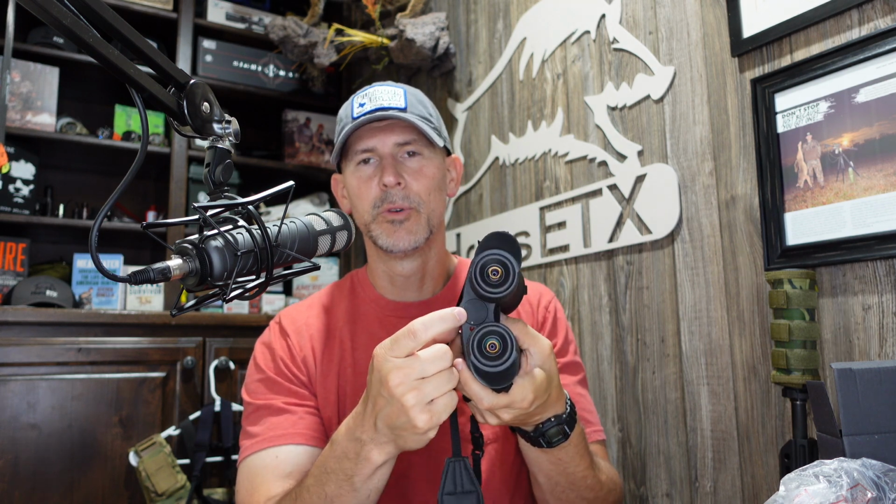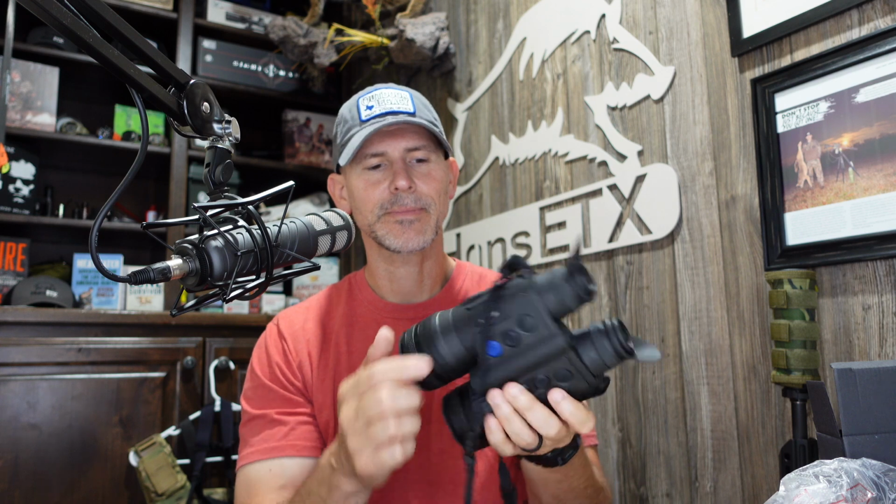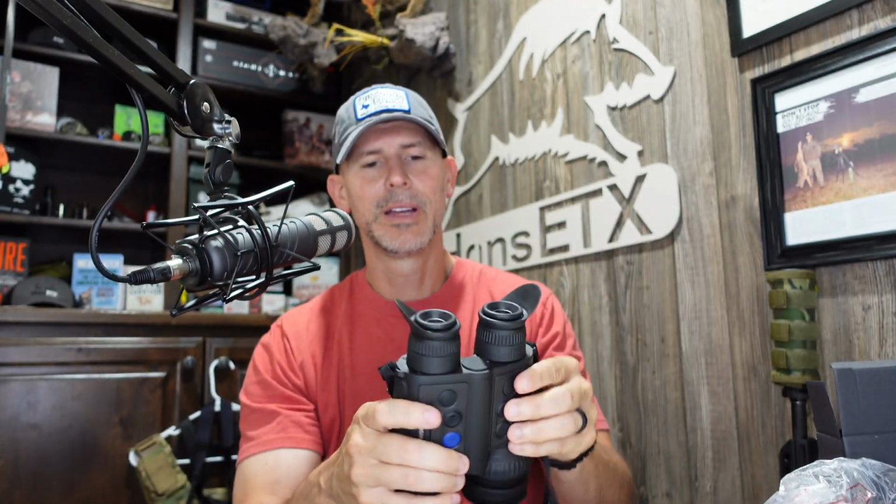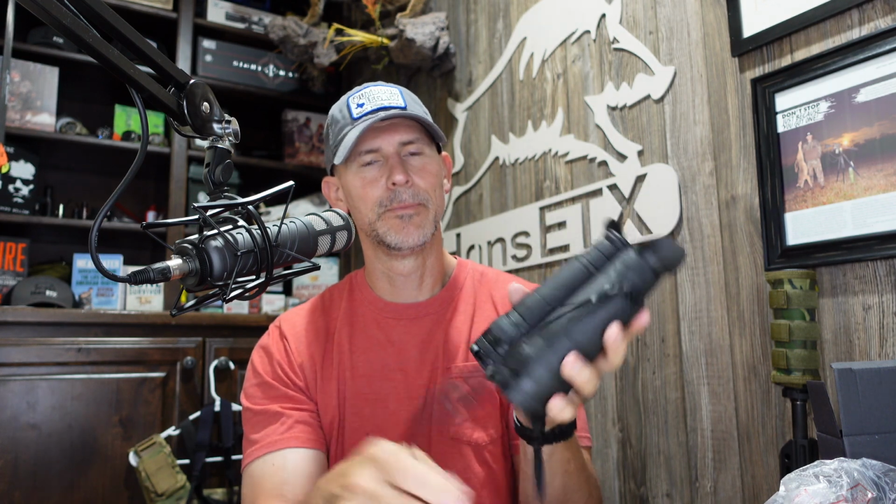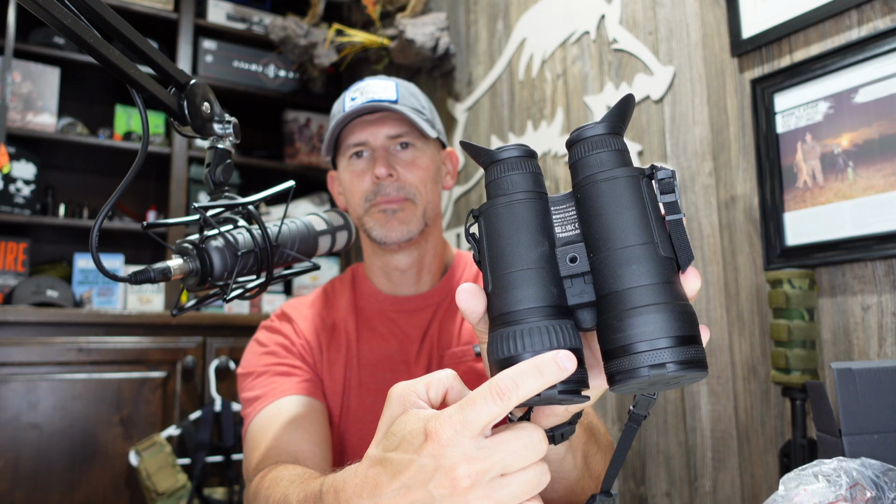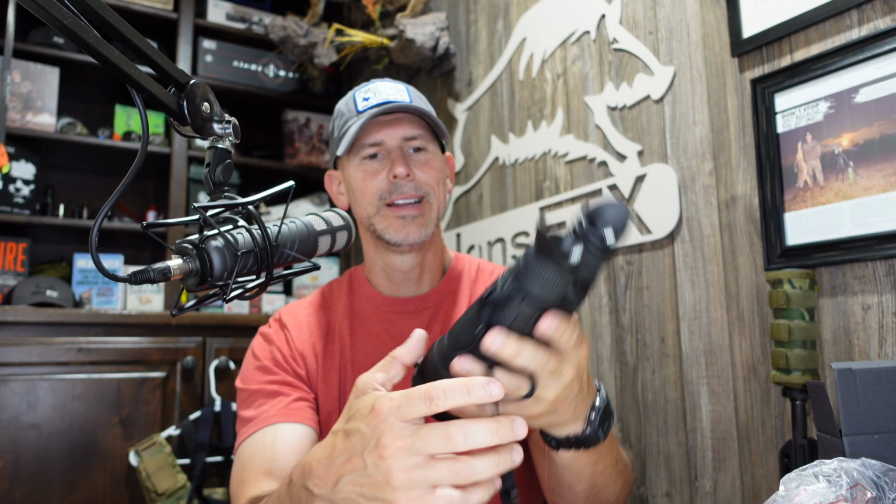You've got your removable battery right here on top. The button that you use to release the battery is right here in the middle on top, right there. I don't know if you can see that very well. Right there in the middle. I did talk about the tripod stand and the USB-C plug. That's where that goes in right there.